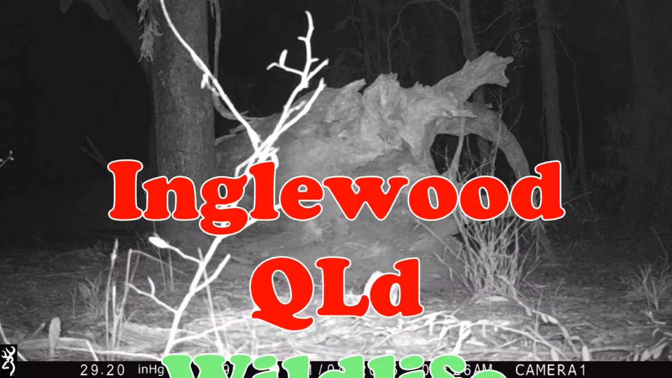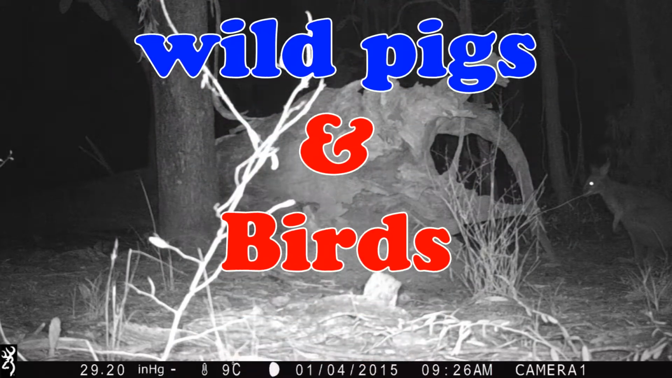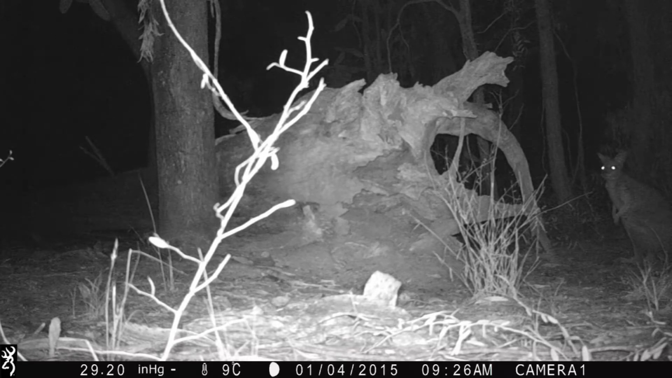Yes, we've been going camping at Inglewood for years, and we'll see plenty of little potoroos there. They're only about knee high, those potoroos. We were camping near this log. We saw one in the daytime. He ran away, so we put the trail camera there.